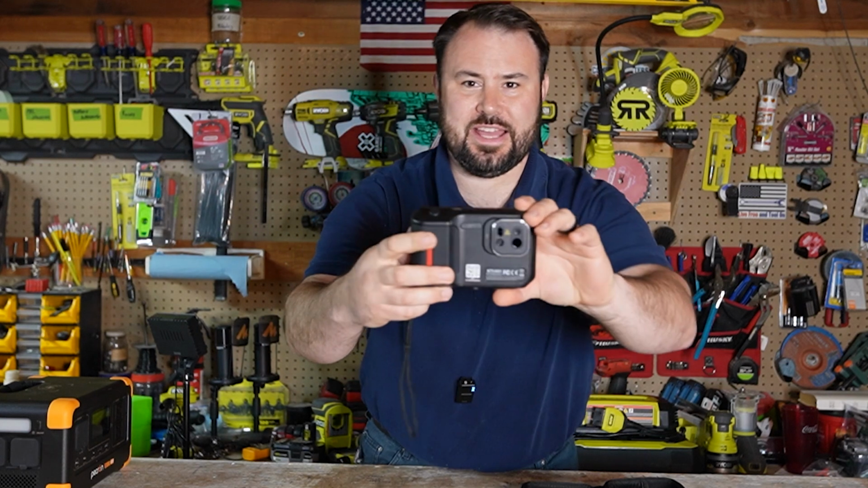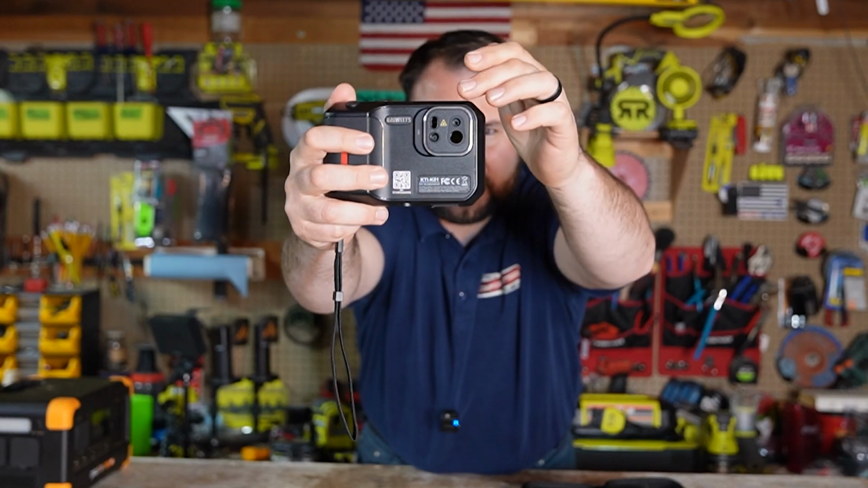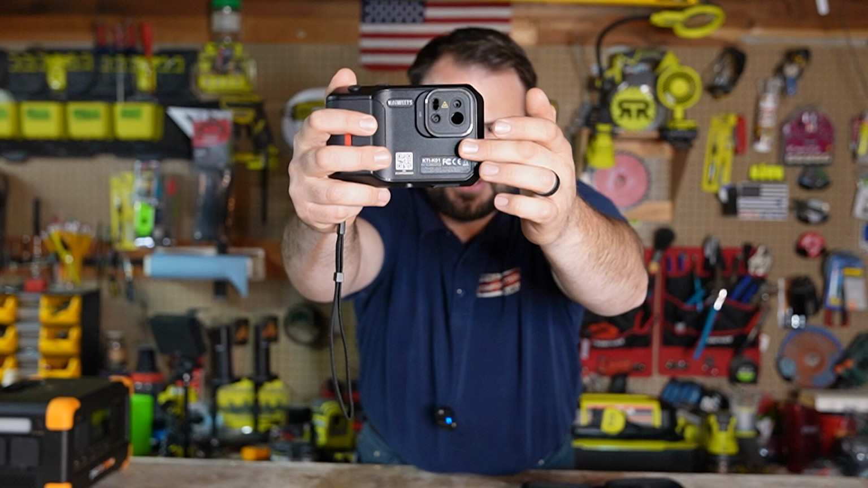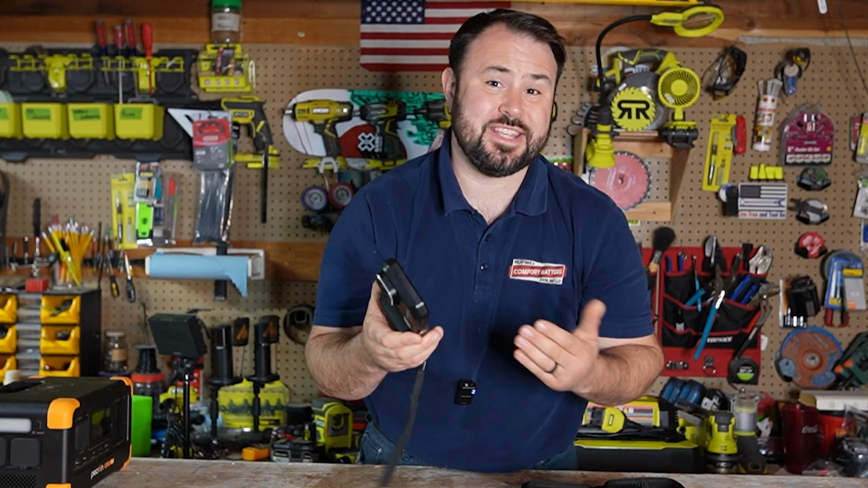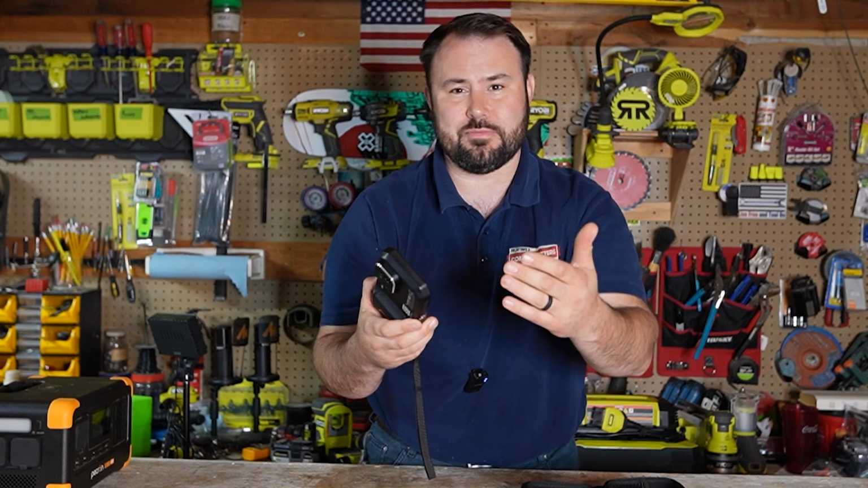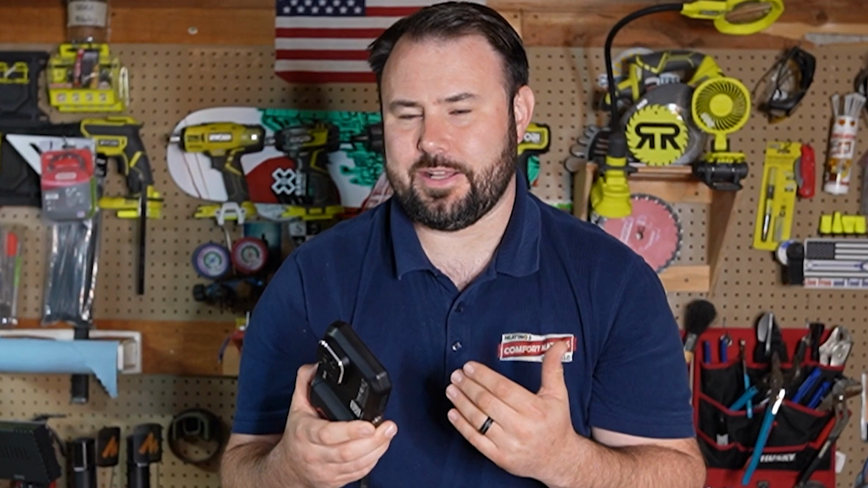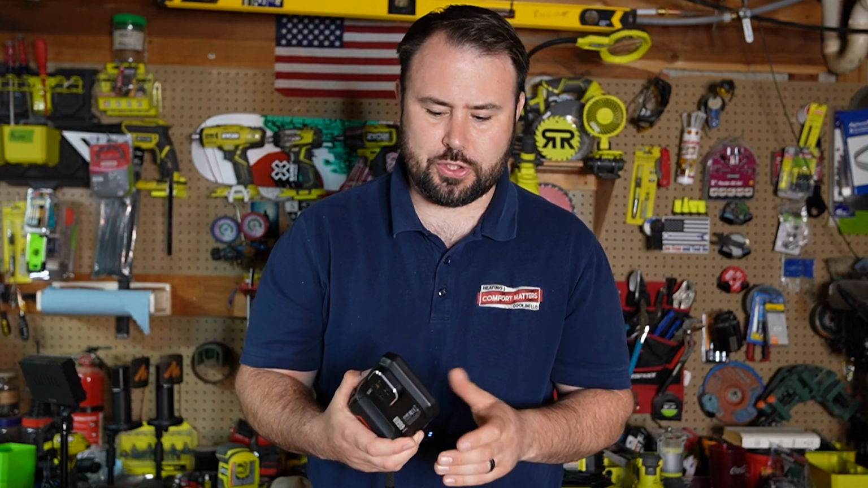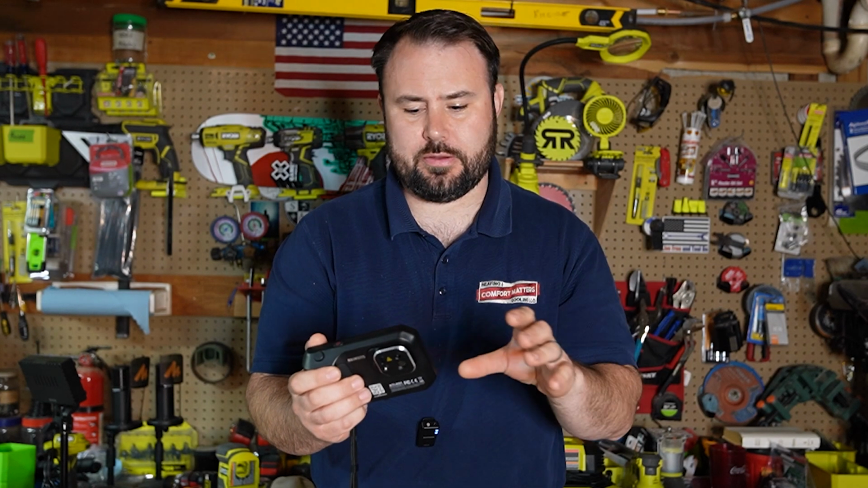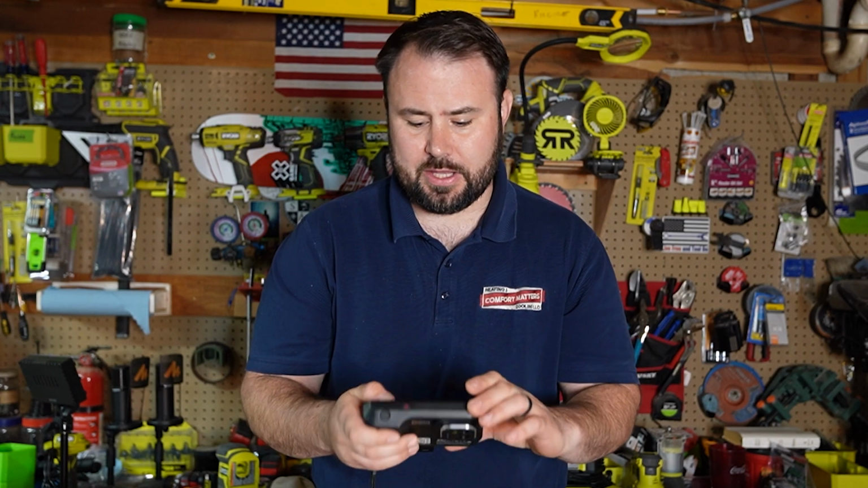Now, looking at this camera, if you take a quick look, you can see it has multiple different lenses through here because those are the different interfaces and the different temperatures that it's going to be able to take. Now, what I want you to do is bring it in just a little bit, and I'm going to show you some more features, and I think you're going to be impressed. Whenever you think thermal imaging camera, you think temperature, and that's exactly what this camera does. It doesn't connect to your phone per se like some of the other attachments, and the reason for that is it is its own standalone unit.